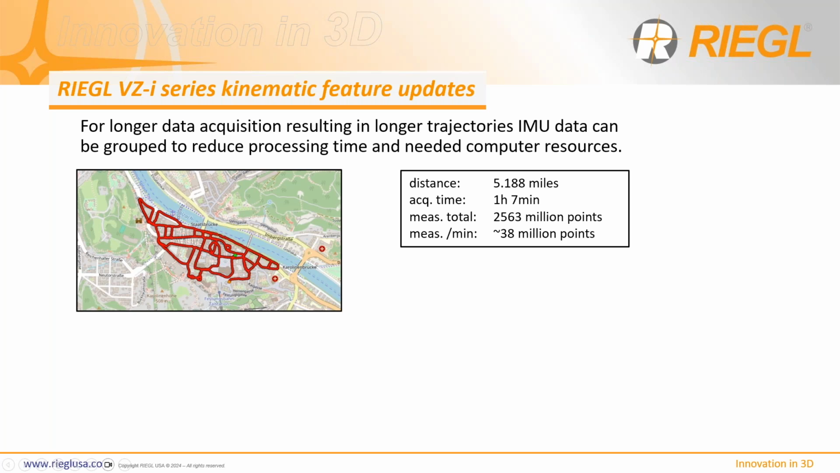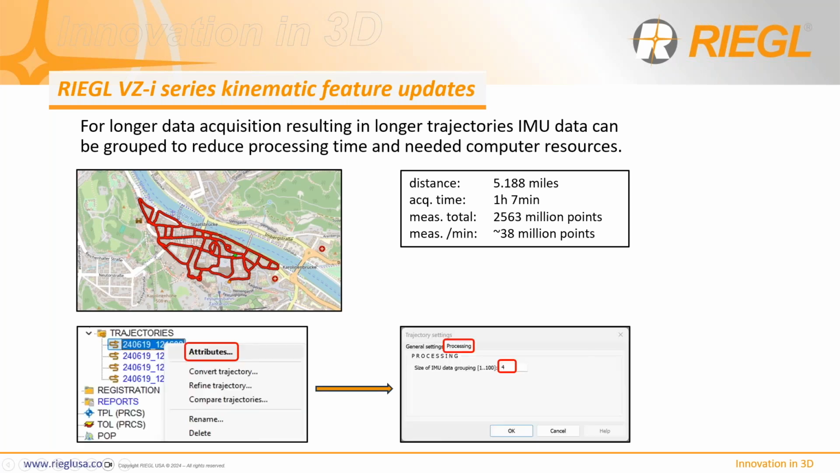All right, now let's look at a project that I want to highlight that represents what we just showed. You can see here, this project distance is about 5.188 miles. It took about an hour and 7 minutes to scan. The measurements total is 563 million points, which equals about 38 million points per minute. So it's a lot of data to handle.